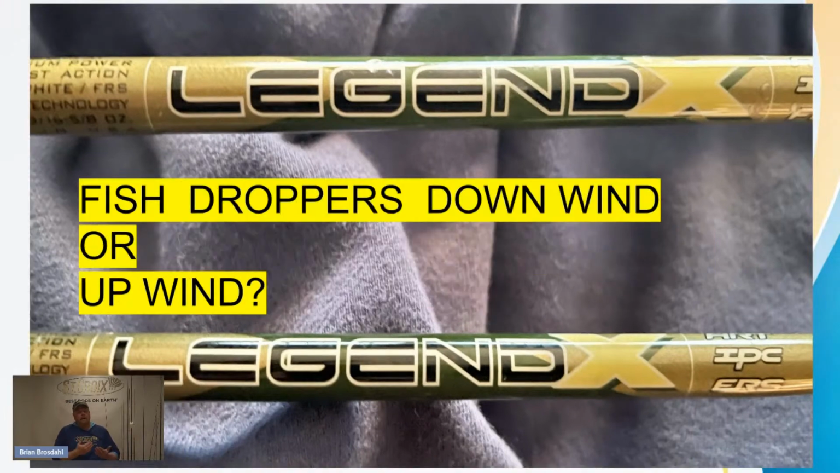So I like to fish droppers downwind. When you're setting up on the fish, you find your fish on side imaging, Humminbird, or use forward viewing. I use Humminbird Mega Live, and I have the update, and I can see fish perfectly, really far away, and I can watch my drop shot.